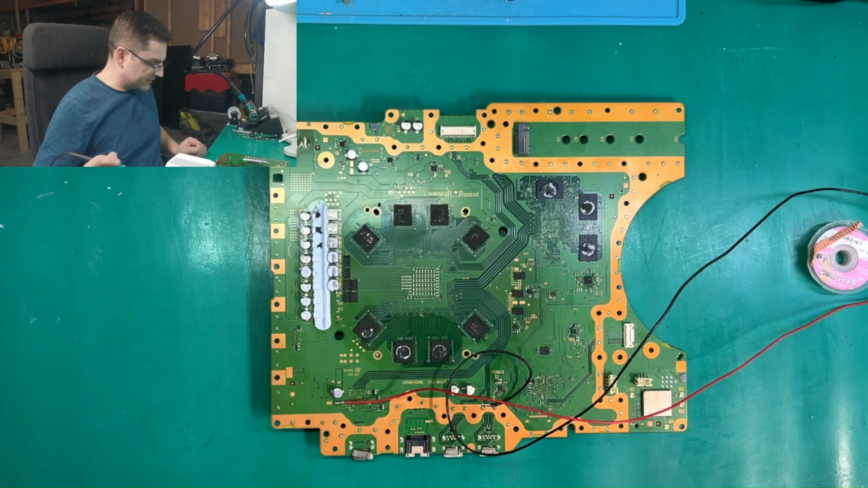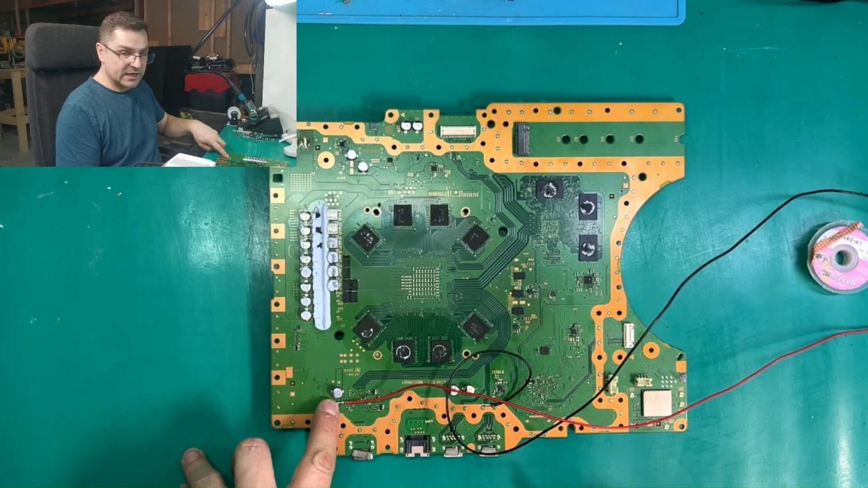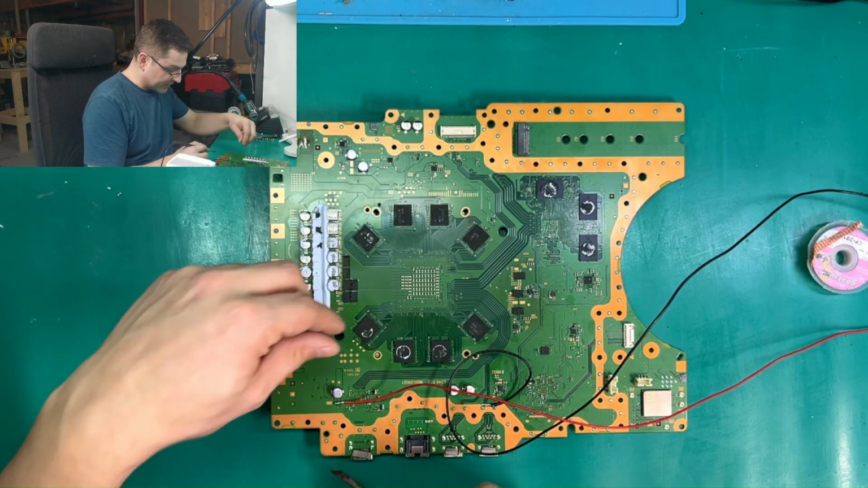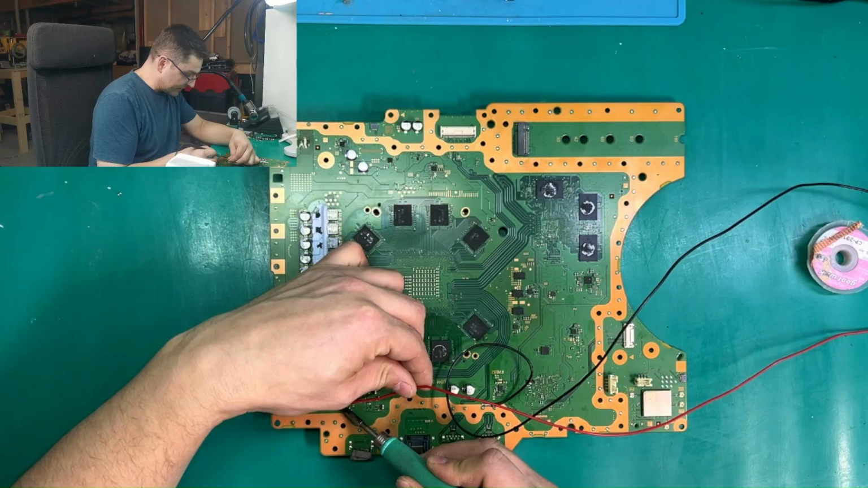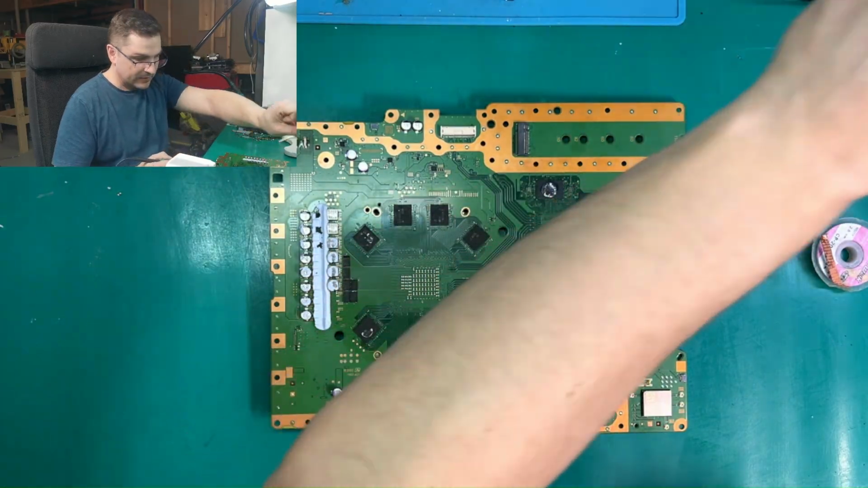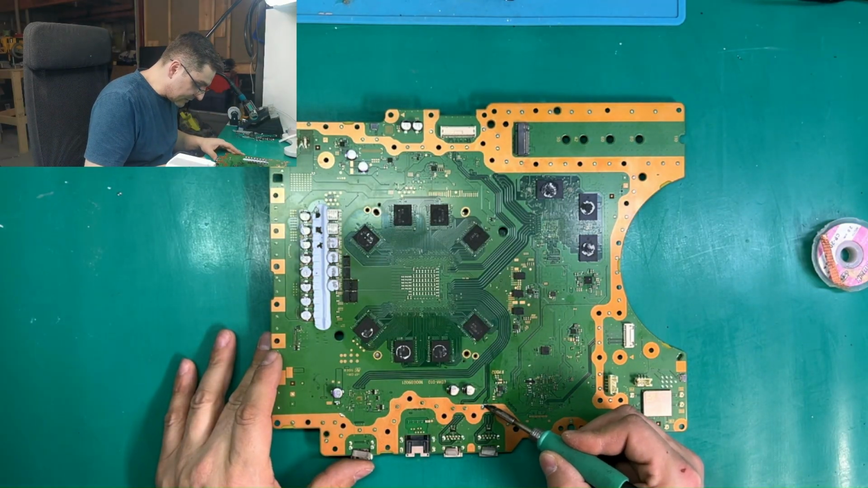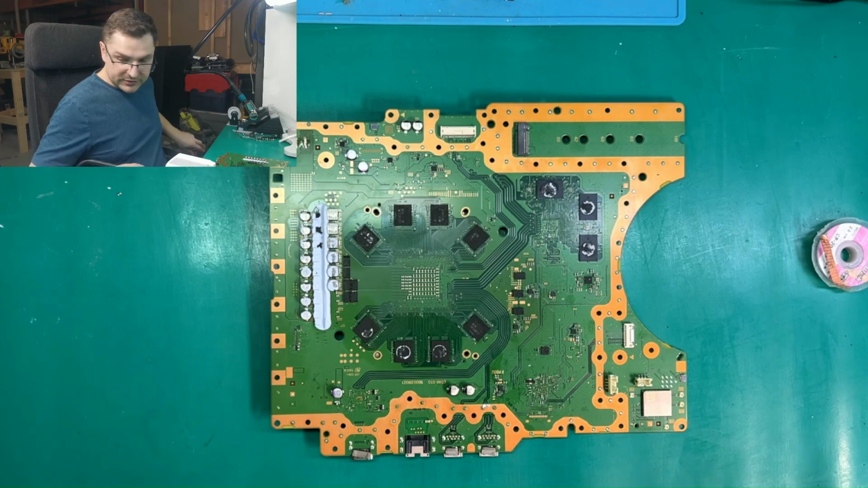Now we can desolder our wires. You could see I had to find another bigger spot to solder that positive wire to connect voltage injection. We're going to clean it after.